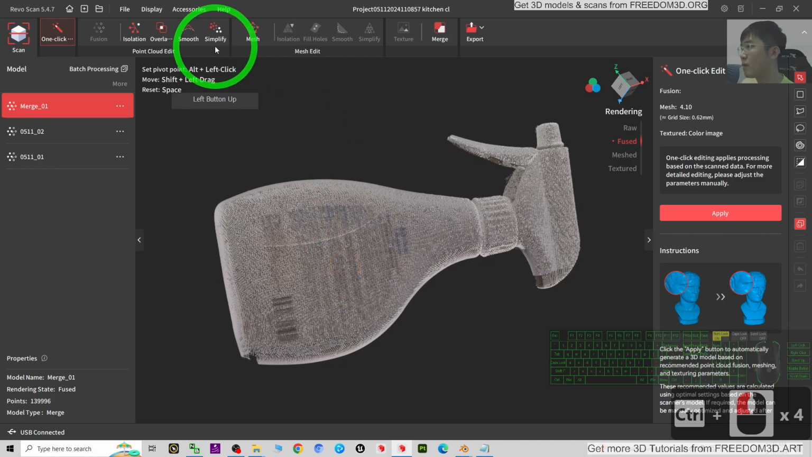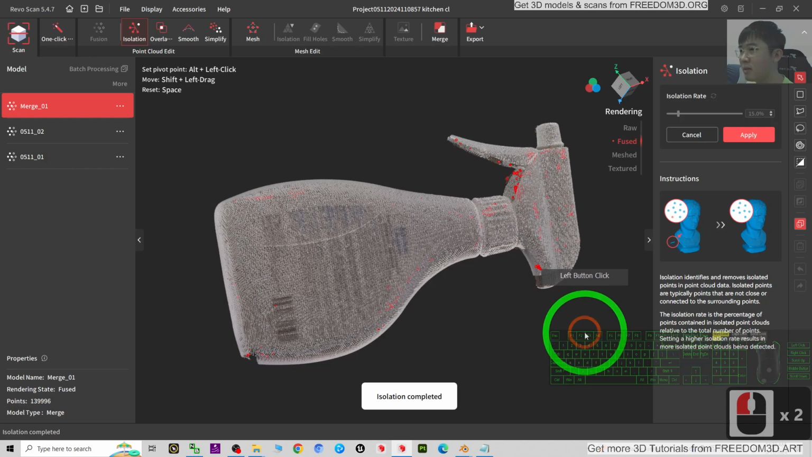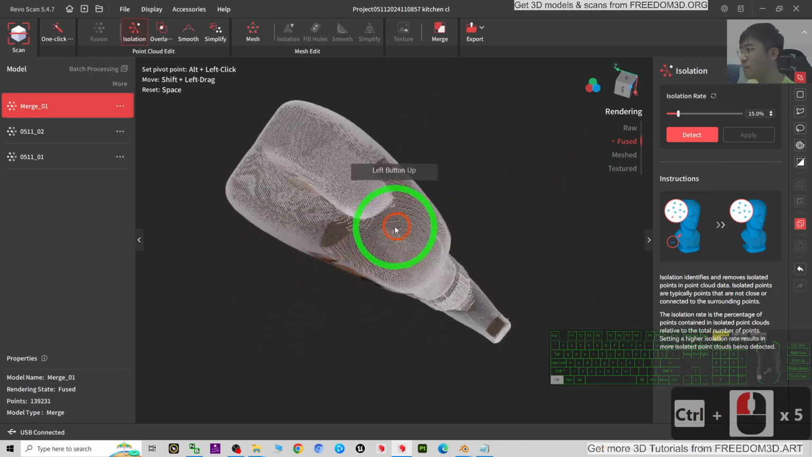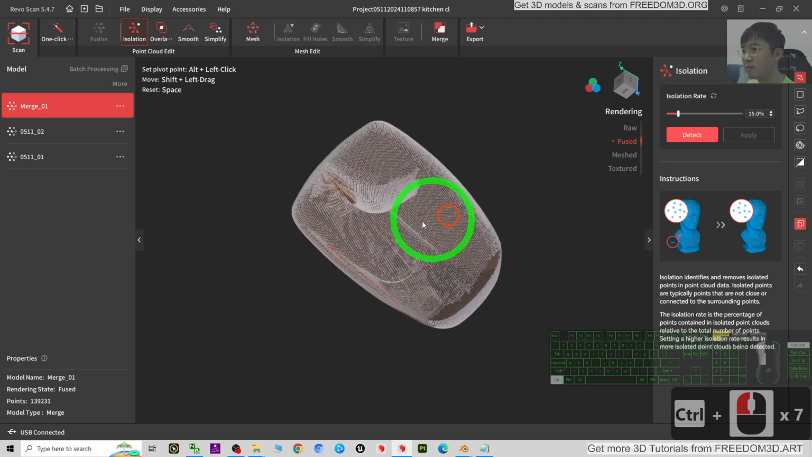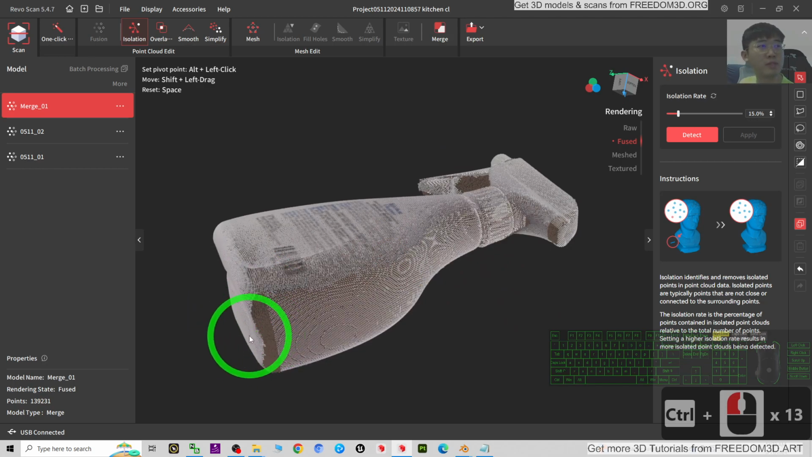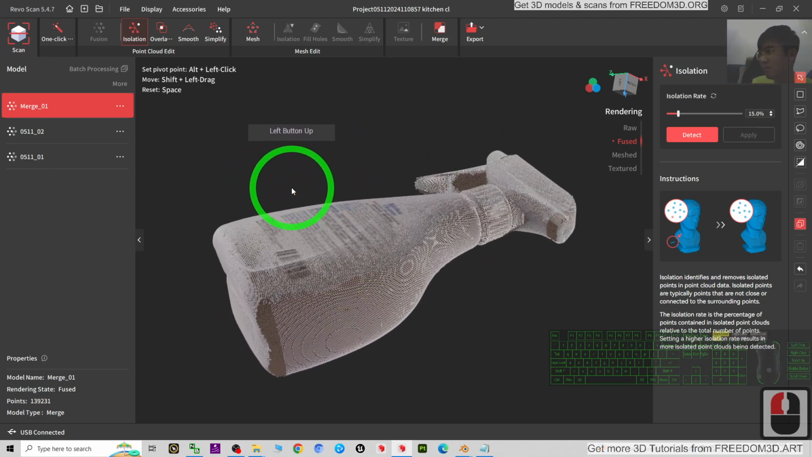Right now, I just click the isolation, try to detect it, apply. Then you can see some holes here. I'm going to scan this part. Switch the orientation again. Scan.